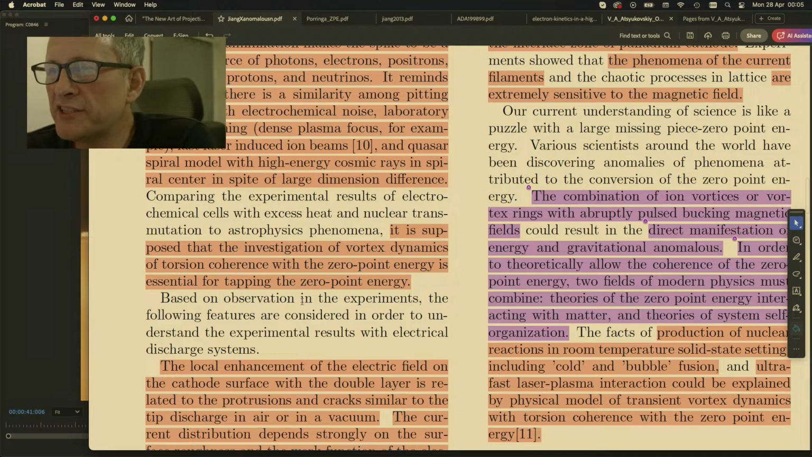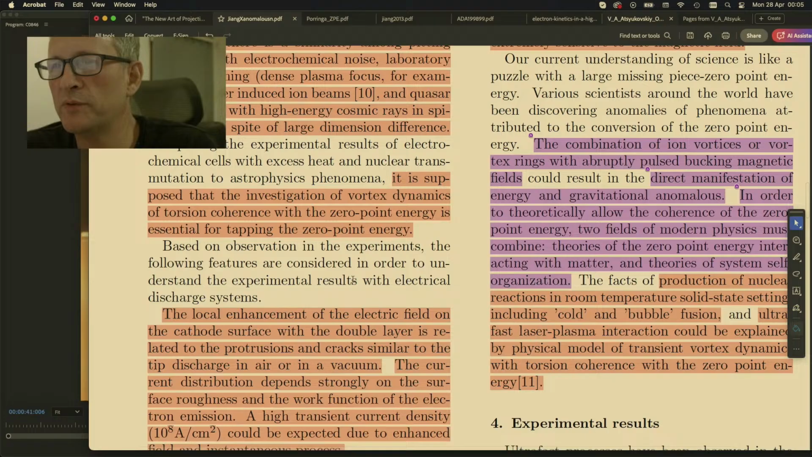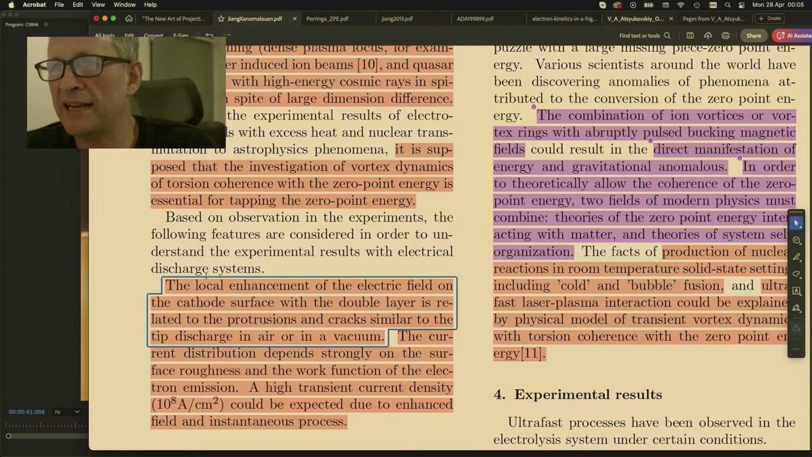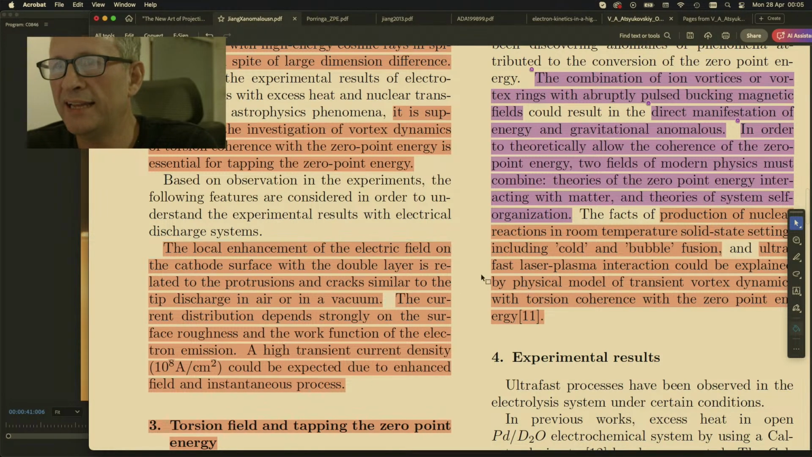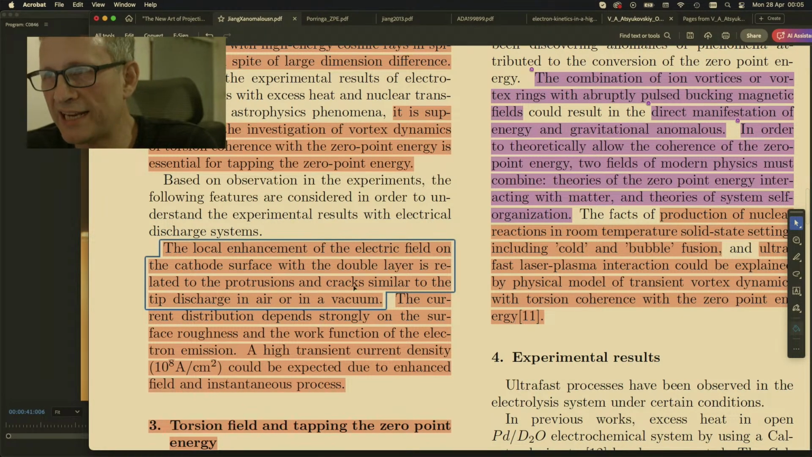Based on observation in the experiments, the following features are considered in order to understand the experimental results with electrical discharge systems. The local enhancement of the electric field on the cathode surface with the double layer is related to the protrusions and cracks similar to the tip discharge in air or in vacuum.